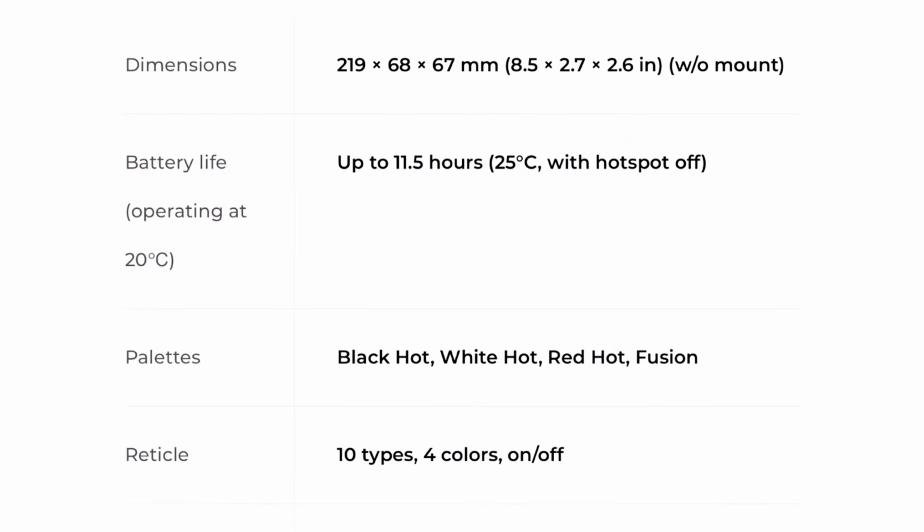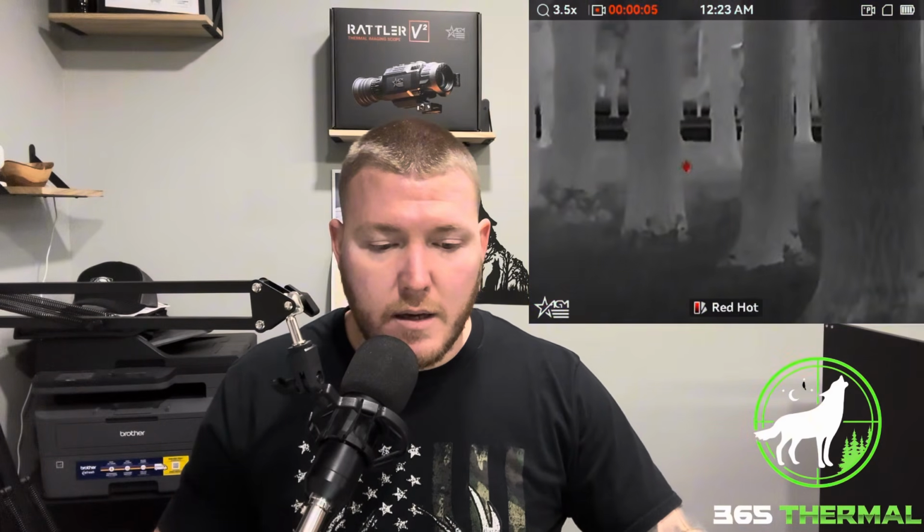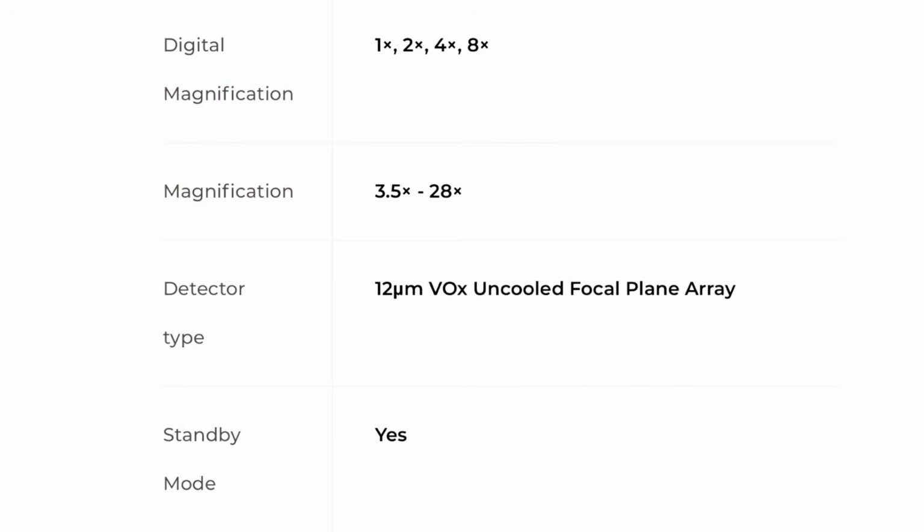So, moving on. Color palettes. This one has 4 different color palettes. They are black hot, white hot, red hot, and fusion. I did say the reticle types, 10 different reticles, 4 different colors, and you can turn it on and off. Picture-in-picture, hotspot. I already said video and audio recording. The digital magnification, I did say it does 1x, 2x, 4x, and 8x.